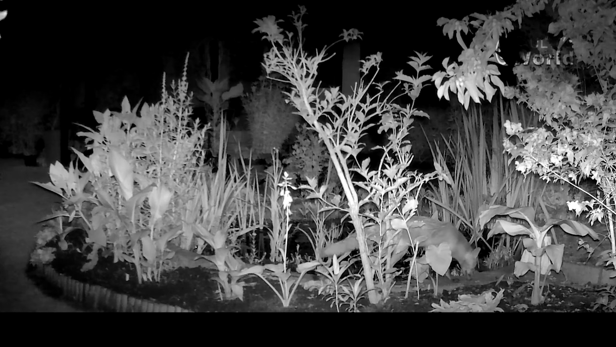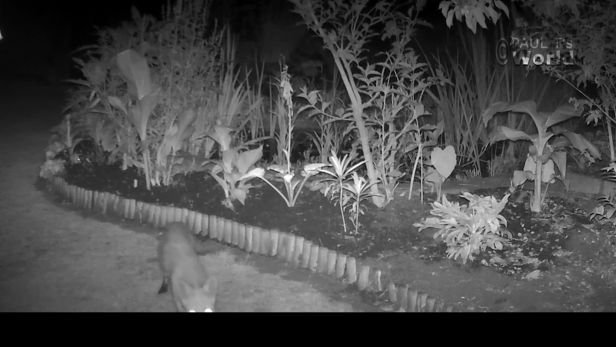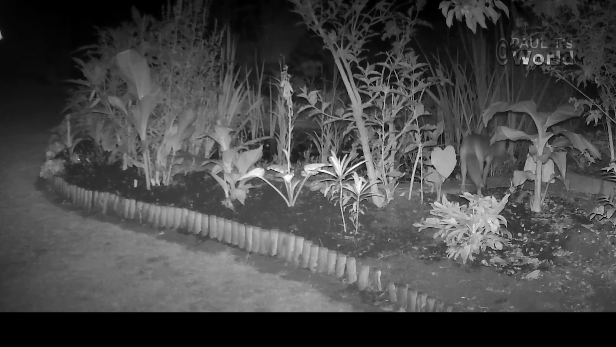The fox also visits this area for a drink, and also I think there are mice there behind the pond. He's having a good look round. He saw the camera but wasn't too spooked by it. I think that's a young fox. And here we have the hedgehog.